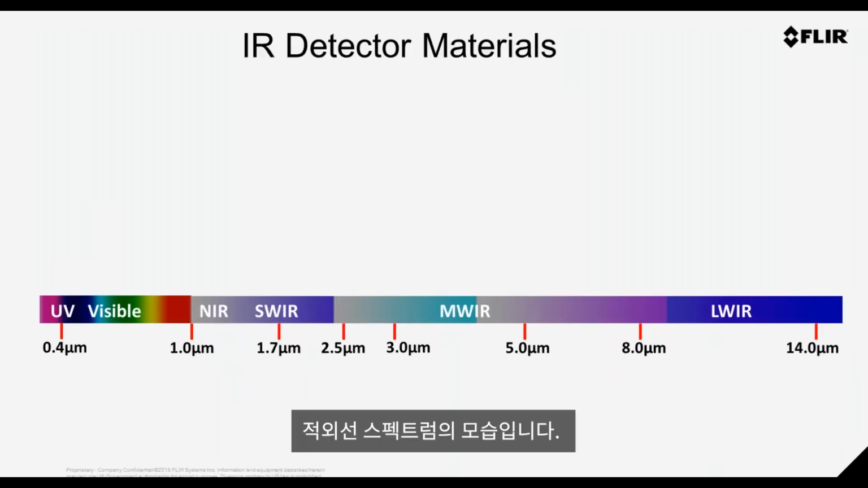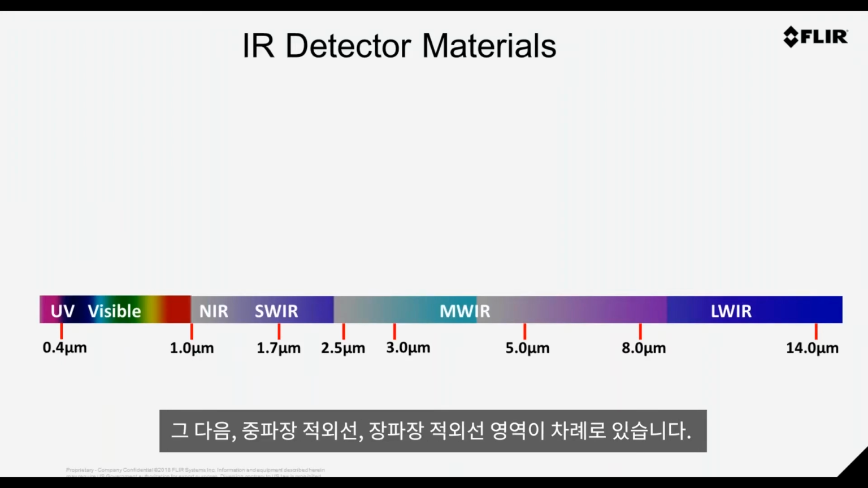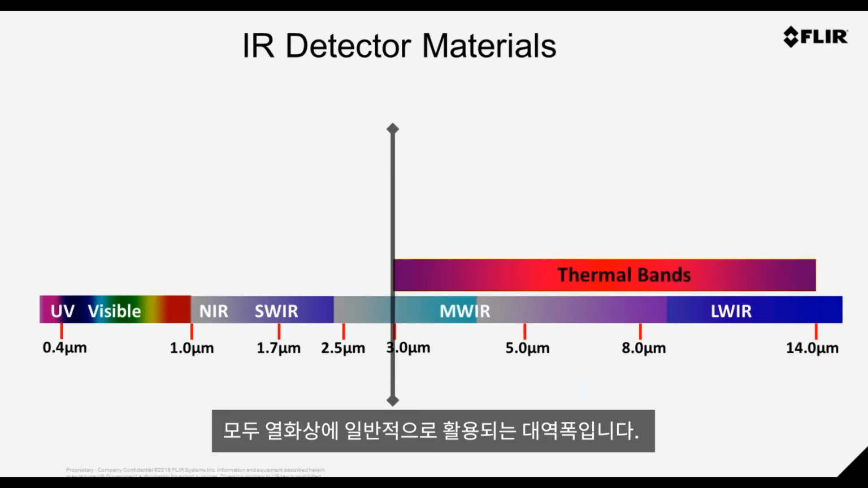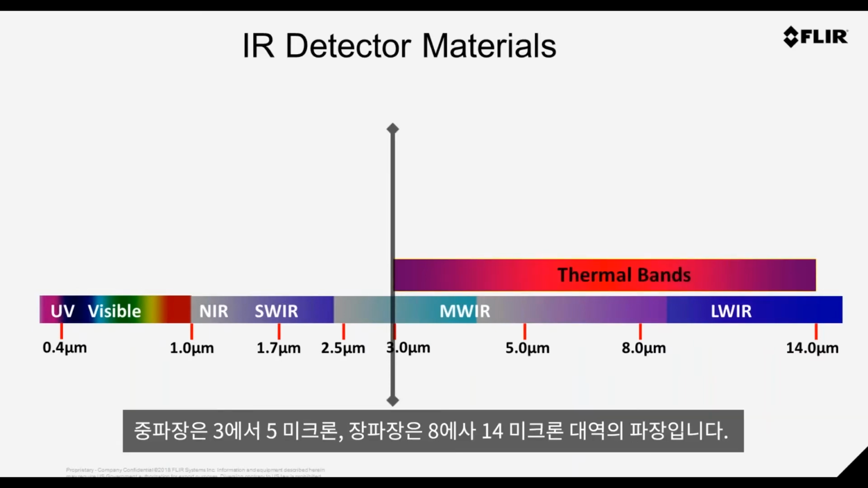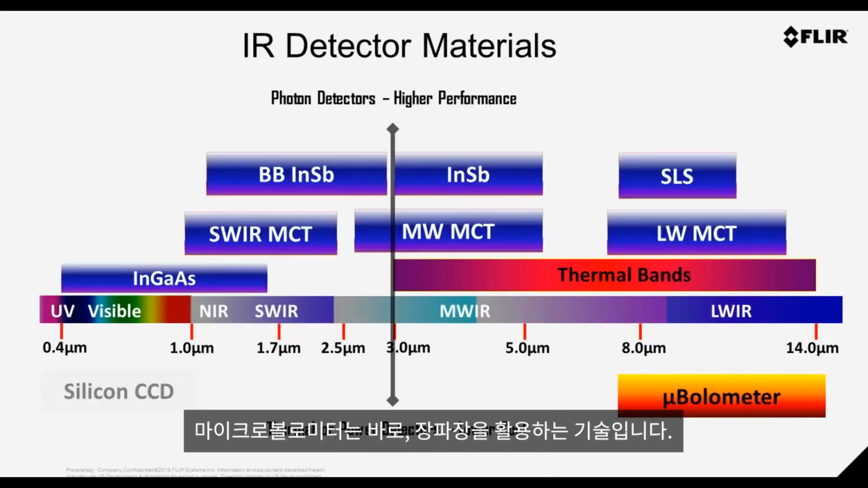Here we have the infrared spectrum, and of course we have the visible as described before, and we are moving into the mid-wave and the long-wave IR. Now these are the typical thermal bands like I described before: mid-wave operating in the 3 to 5 micron region and long-wave operating in the 8 to 14 micron part. And the microbolometer sits there also in the long wave.